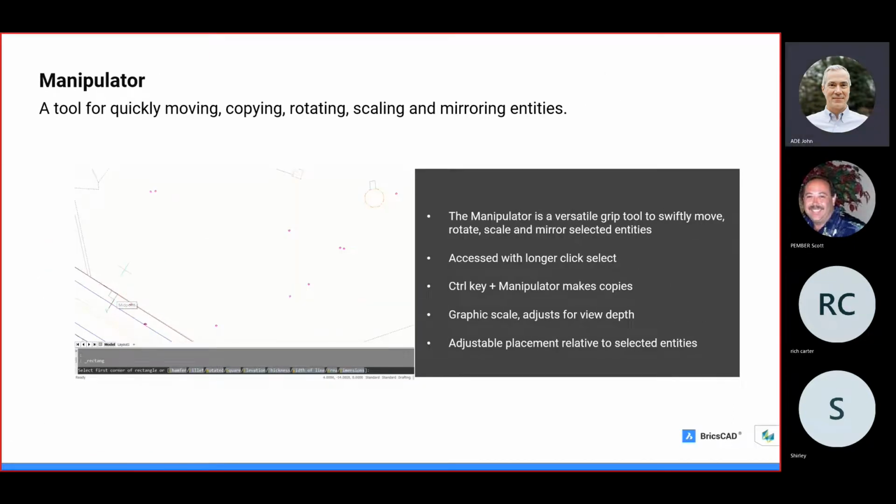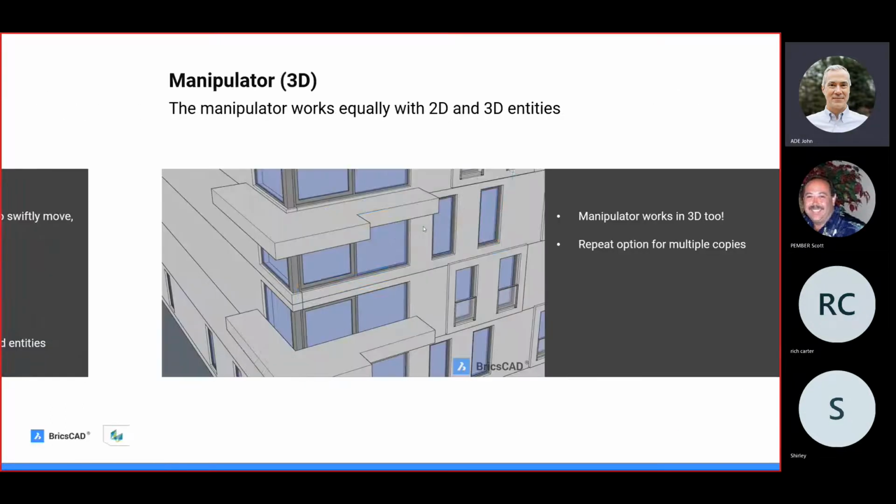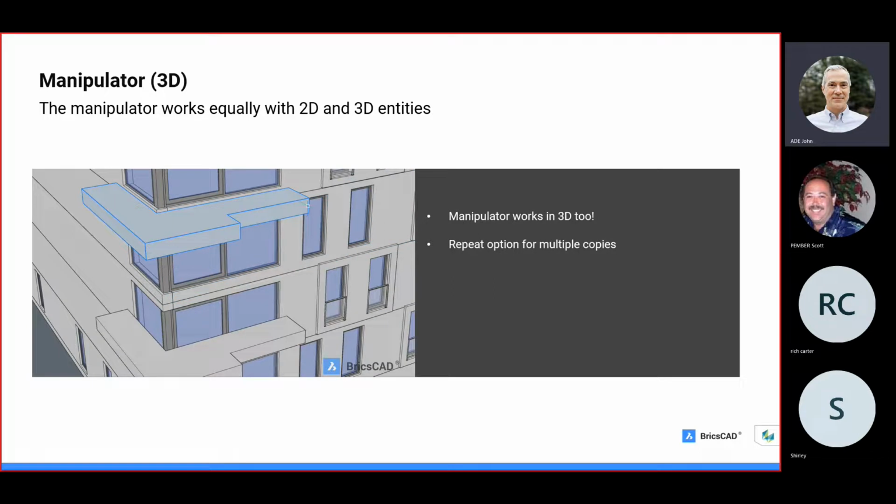We always have a need to rotate, copy, move, and or mirror drawing elements, correct? So with the manipulator, you just hold the pick button a little bit longer and the manipulator appears. It offers all the standard copy and manipulation commands without any command input. I'll be using that too as part of the live demonstration. And the manipulator works in 3D mode. Again, you'll see that also since we'll be dealing with some 3D geometry.